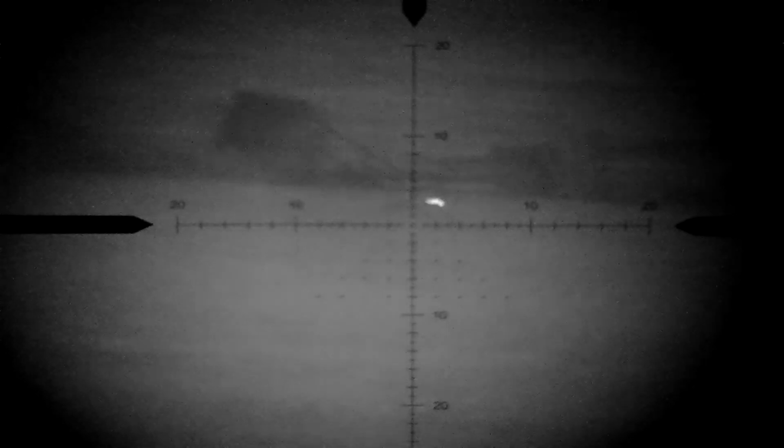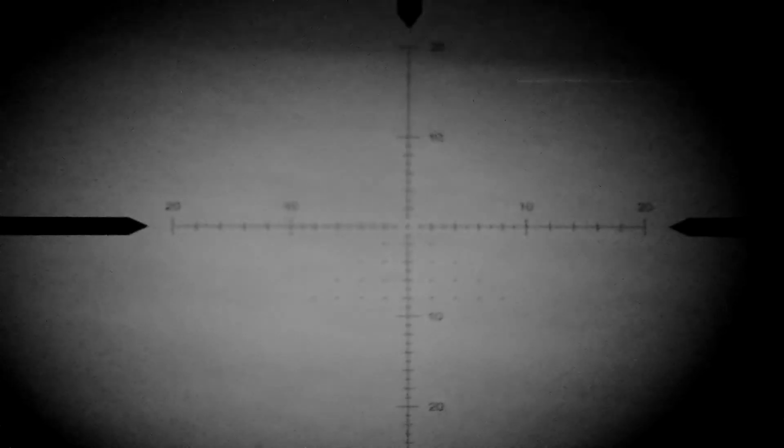And it's a miss. But at that distance he doesn't seem to be too bothered. So I reload and get ready for another shot.